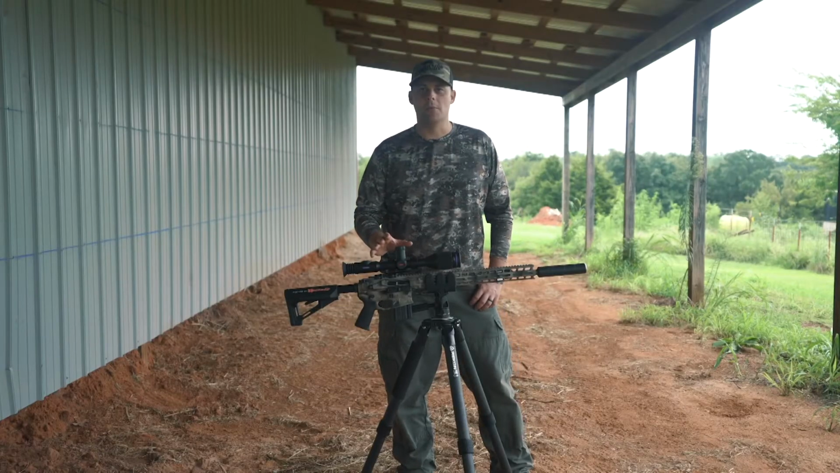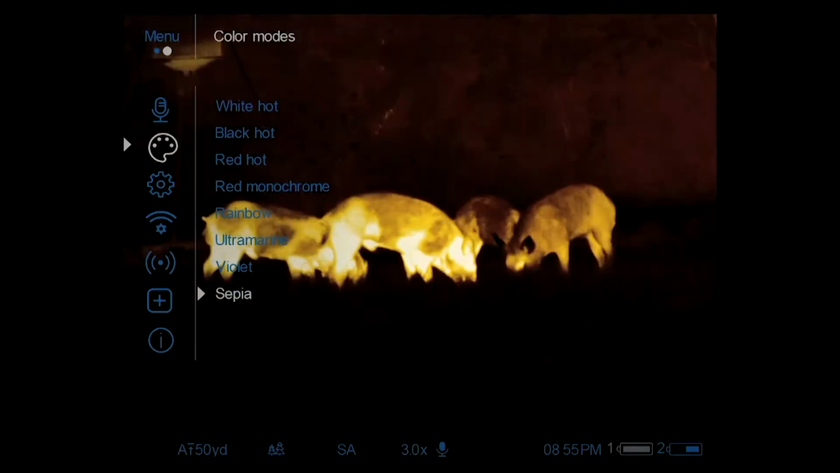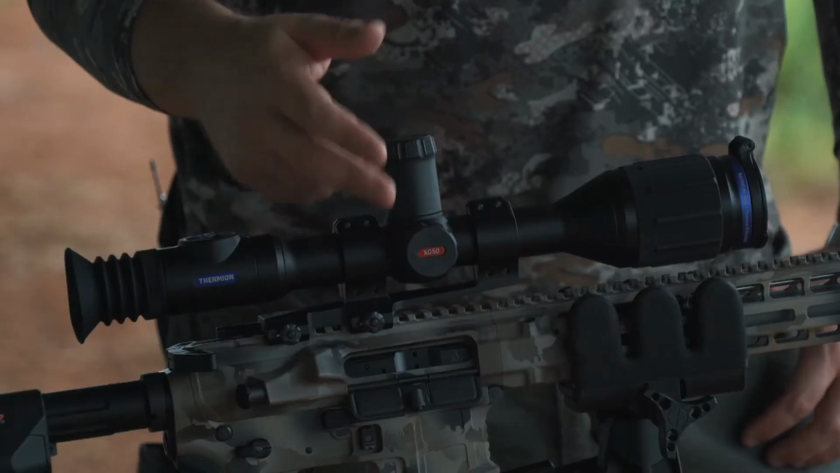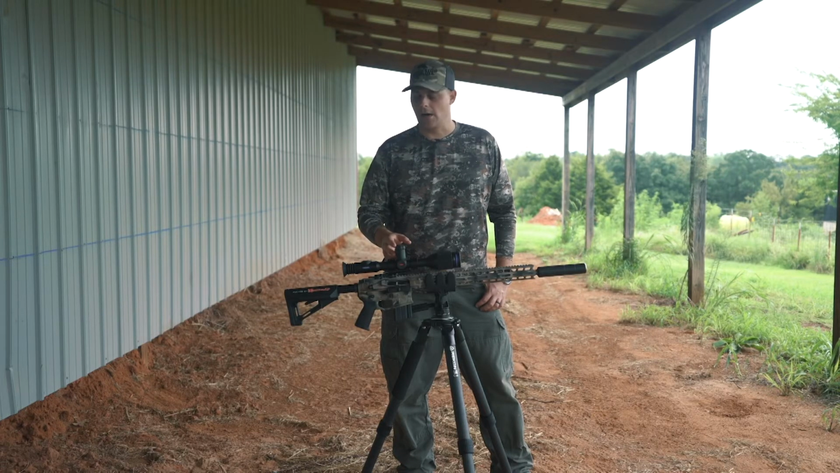They packed in all the same great features that they have in all the other Pulsar scopes, from internal recording, 8 different color palettes. This also has 2 different batteries, an internal and an external, which between the 2 combined should give you about 6 hours of runtime.